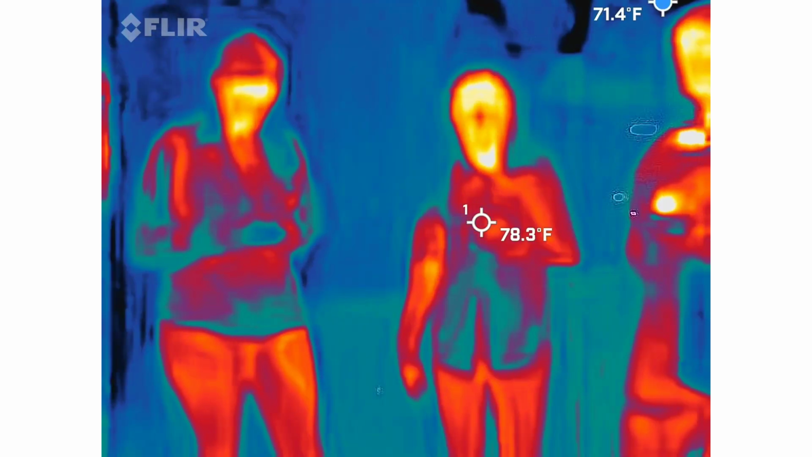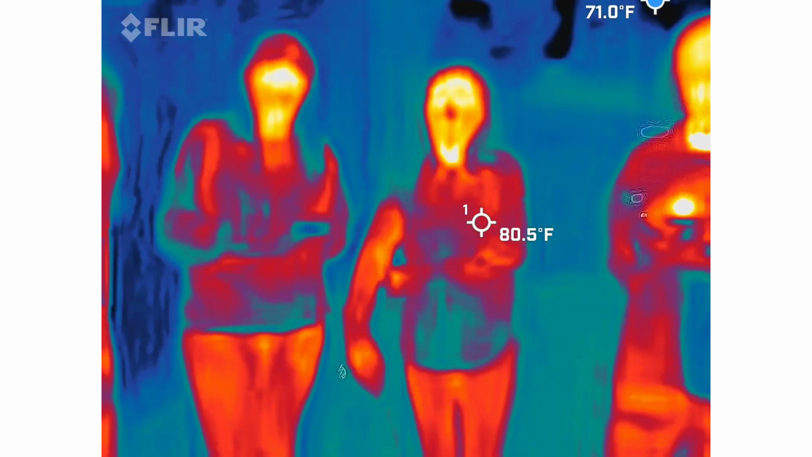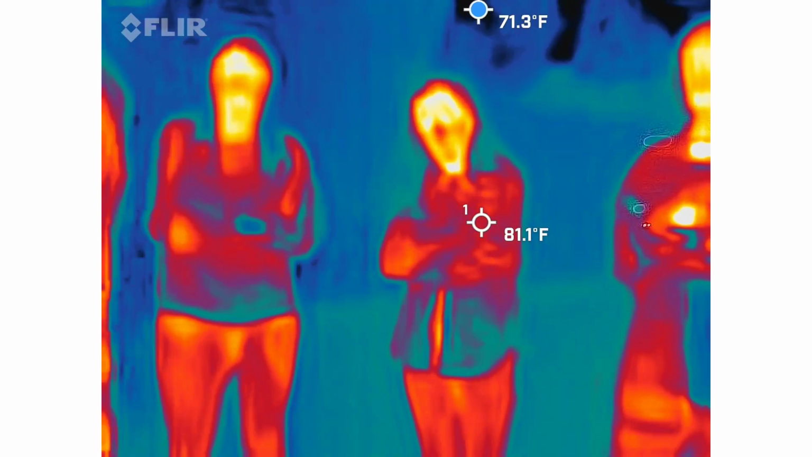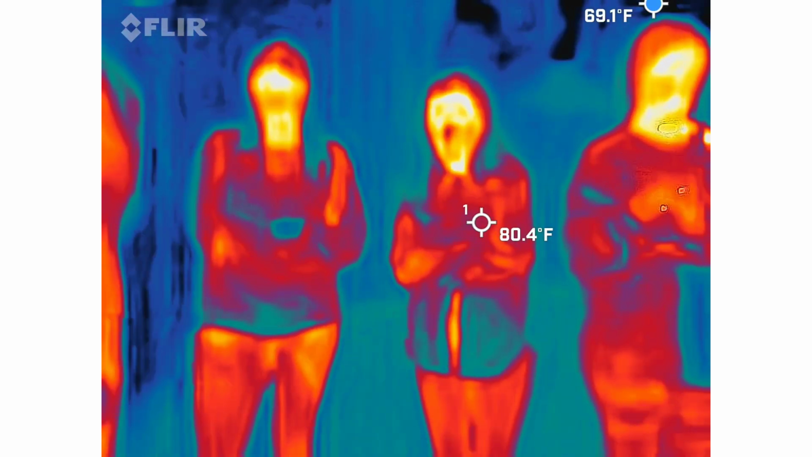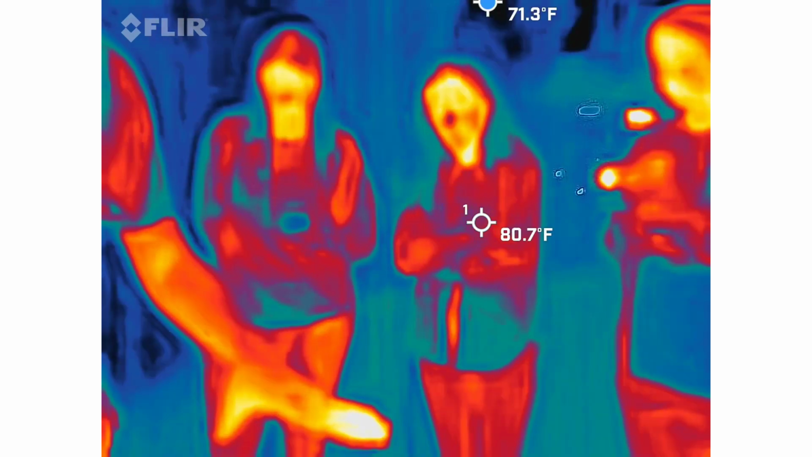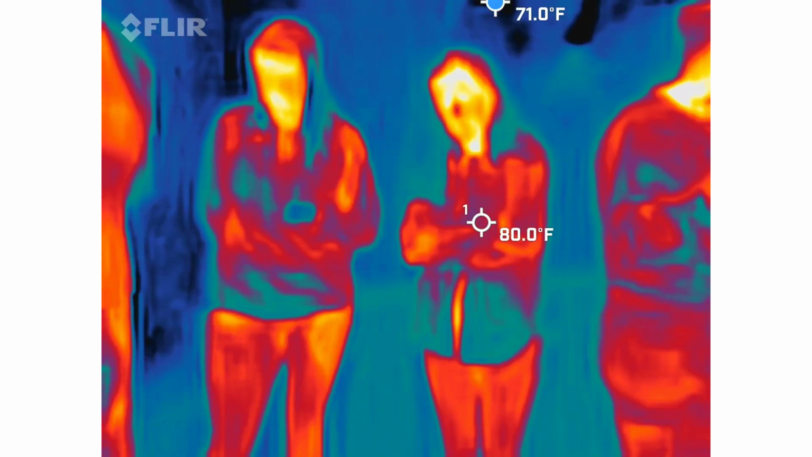The reason is that the blue dot that's bouncing around is going to default to the sky because there's no surface, and it'll always give us that weird anomaly of like 32 degrees up there, even though there's no 32 degree temperature out here, unless of course an actual spirit is down here with us. So again, if you can. It's going to be impossible in some spaces, so just use your best judgment.